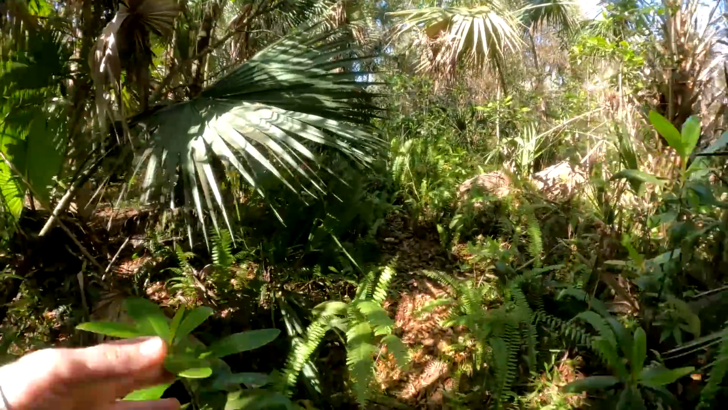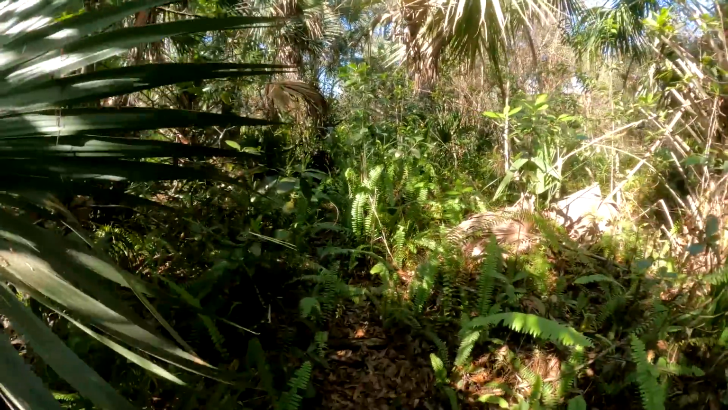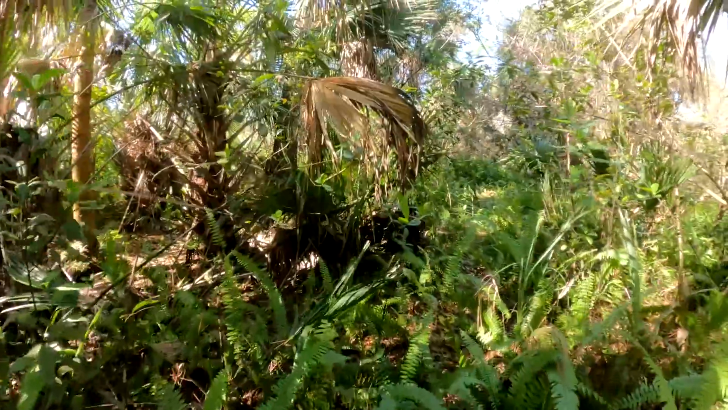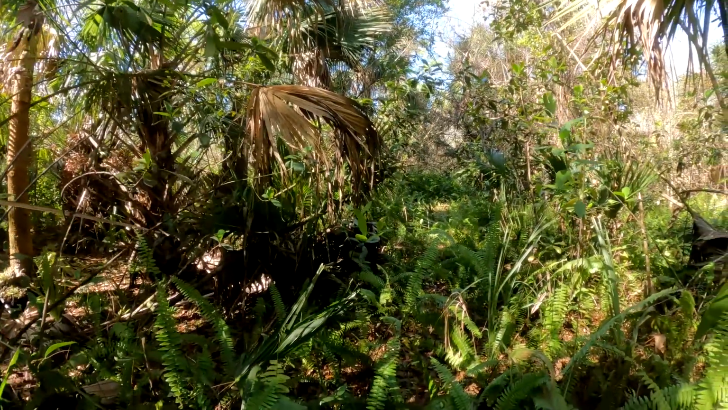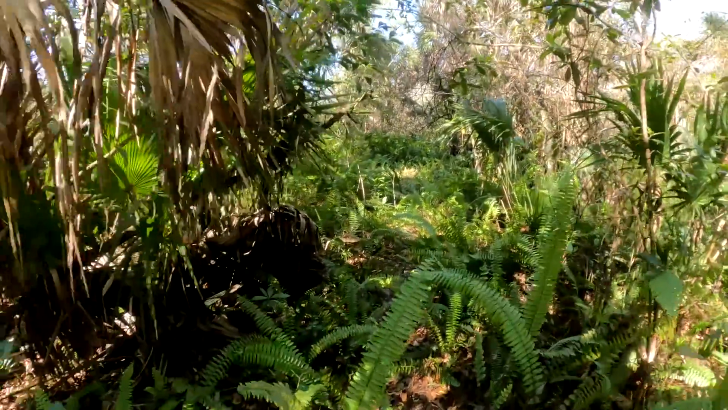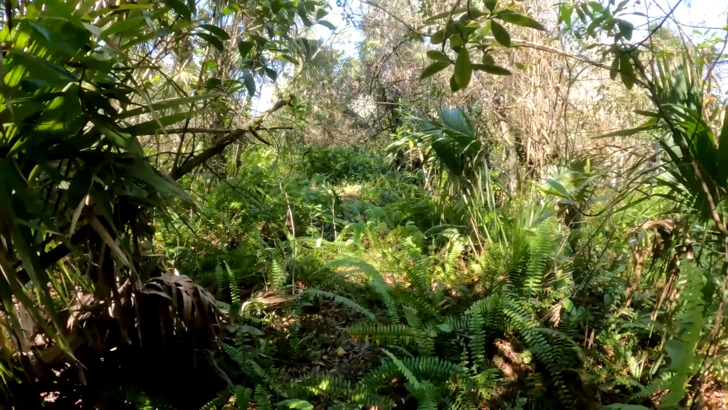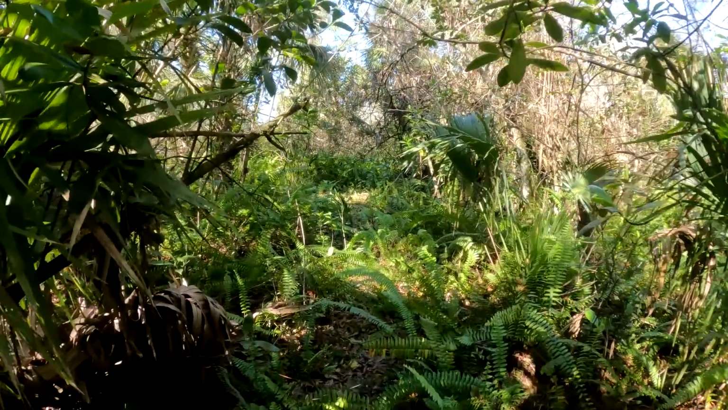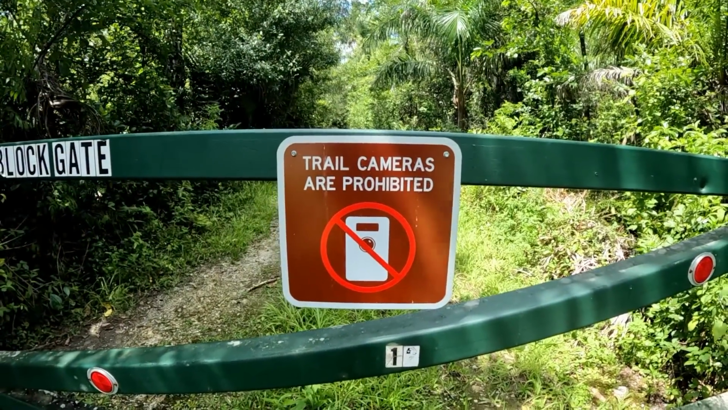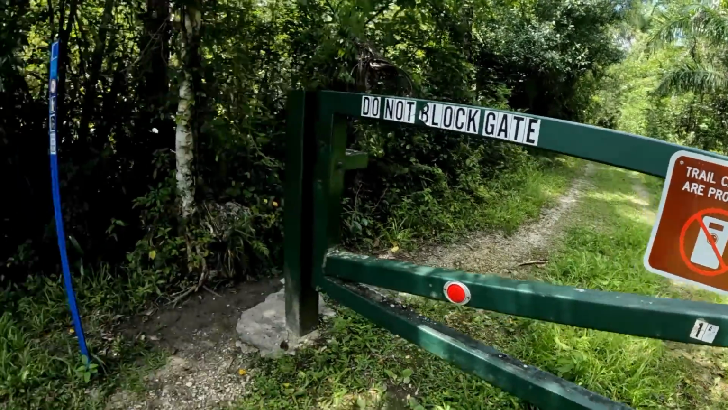So that was another negative experience. And kind of along those same lines, about a week or so after that, I got a call from an FWC officer, the Florida Fish and Wildlife Conservation Commission, that said that the Fakahatchee staff wasn't too happy with me given their no trail camera signs, thumbs down in the Fakahatchee Strand.